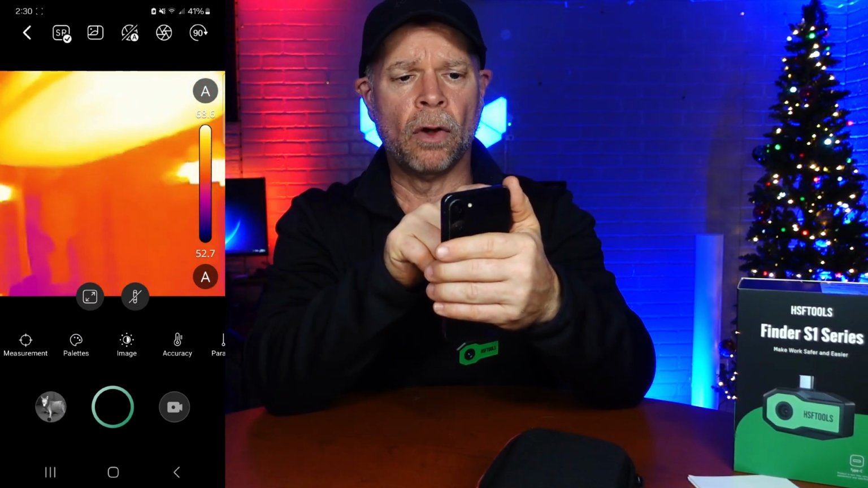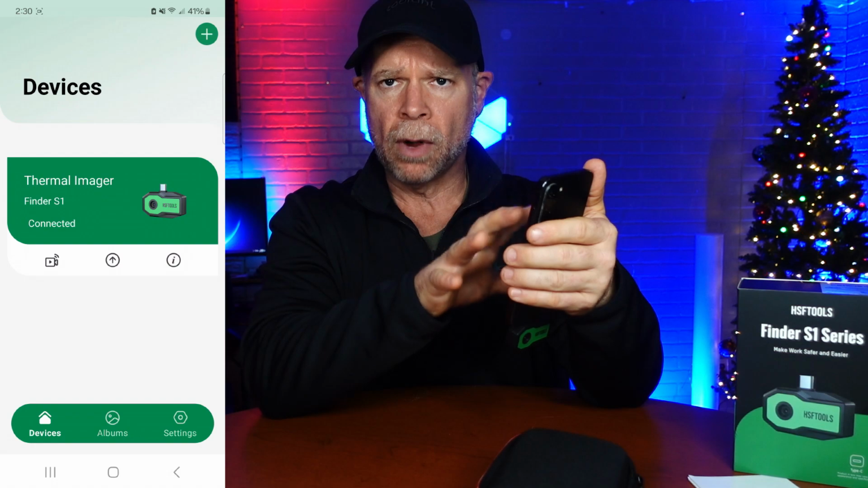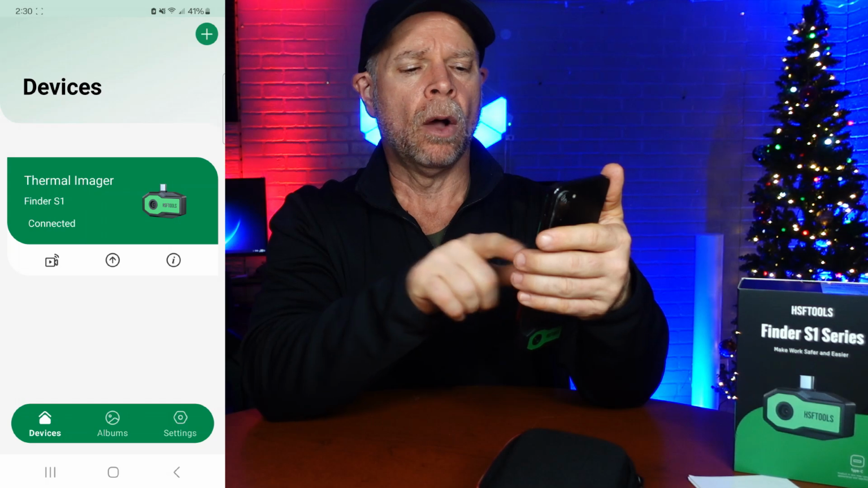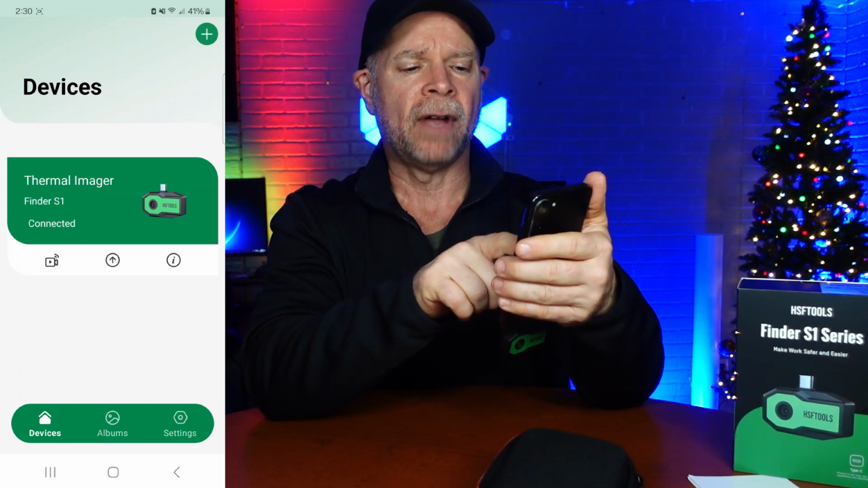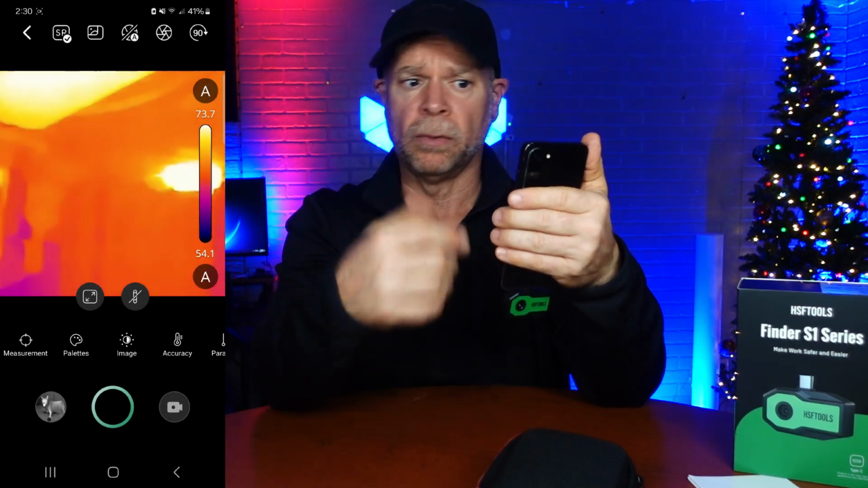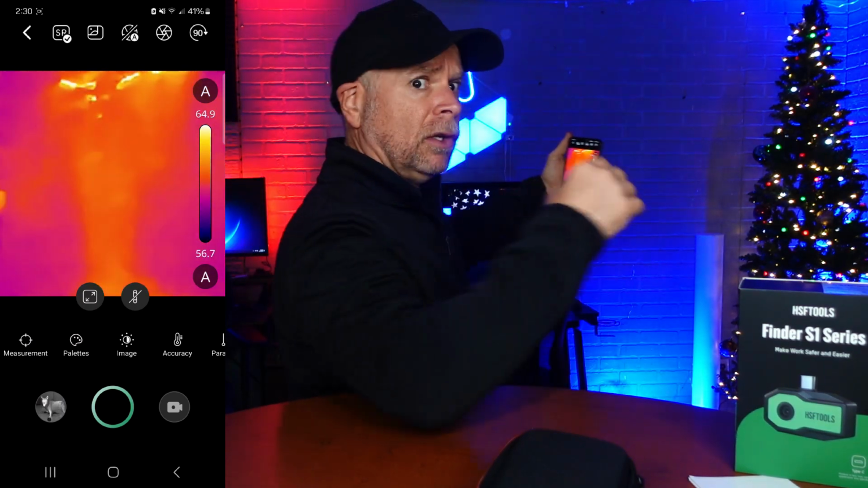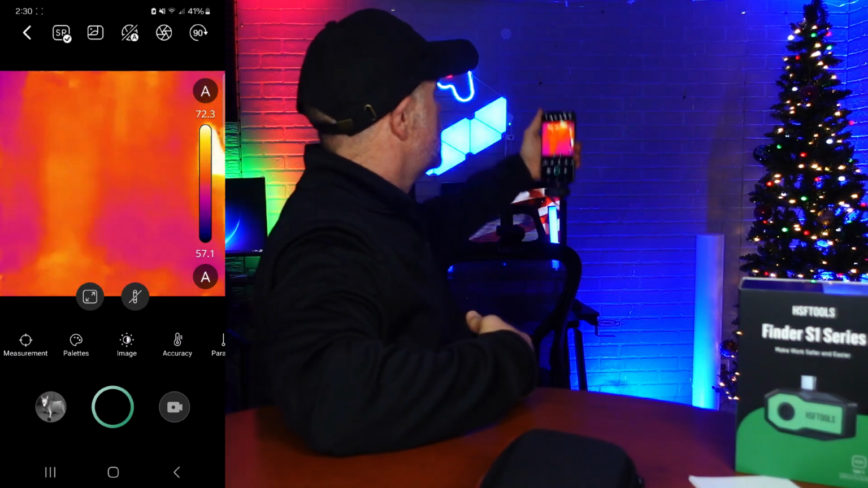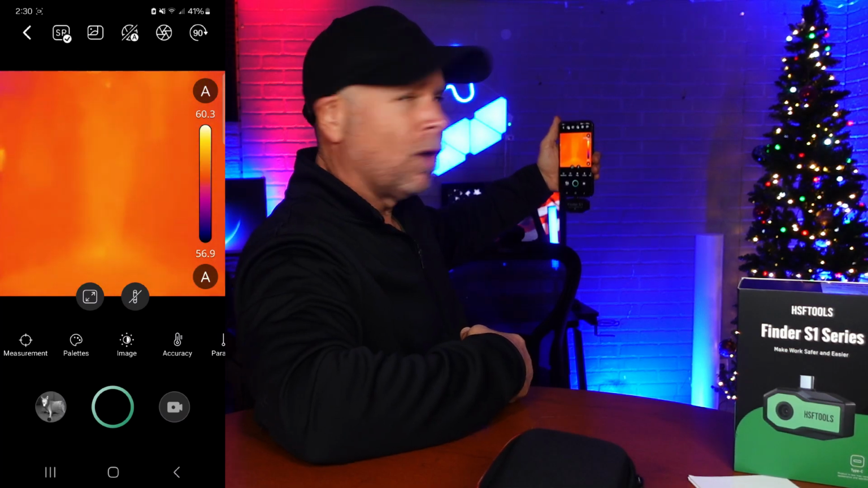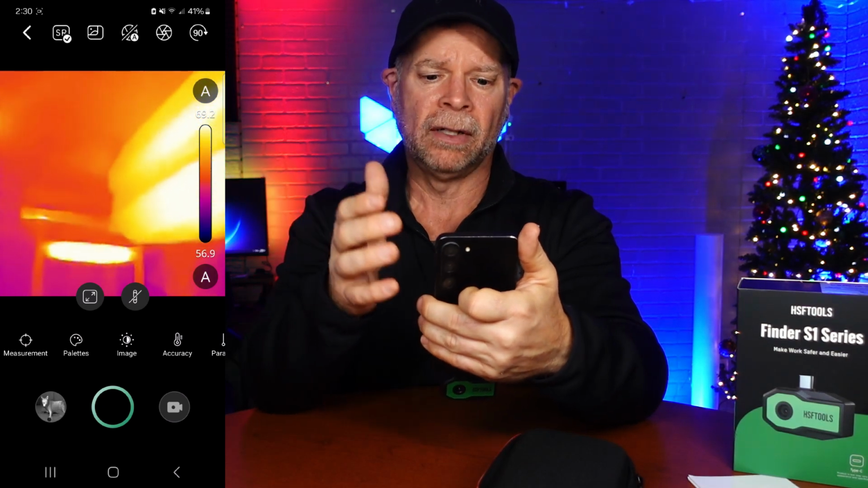Now I'm going to hit this arrow to go back and show you just what the home screen looks like. So when you are on this screen, up in the top right hand corner, you can add other devices to the app if you need to, or down underneath where it says Thermal Image Finder S1, you're going to pick the camera right there, and then you're going to go into the thermal imaging. So the picture that we see here is what we are looking through now at the camera. You can see over there in the corner, there is a Christmas tree. That Christmas tree is not real hot, it doesn't look like, but we're going to show you some neat things with this imaging camera that I think that you'll find fairly interesting.